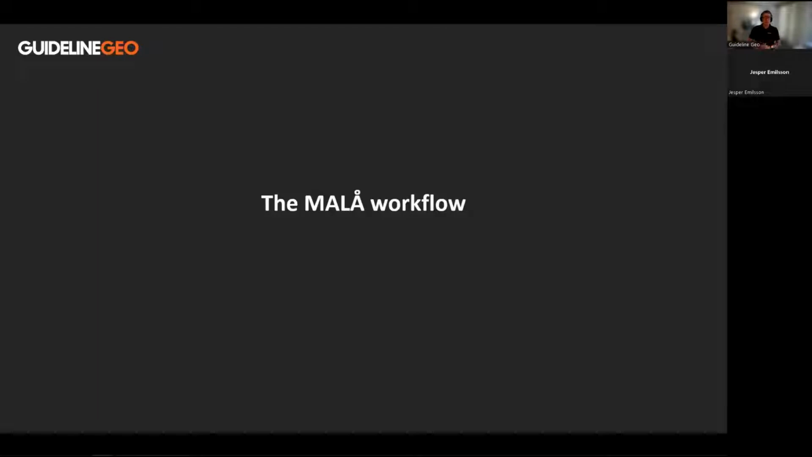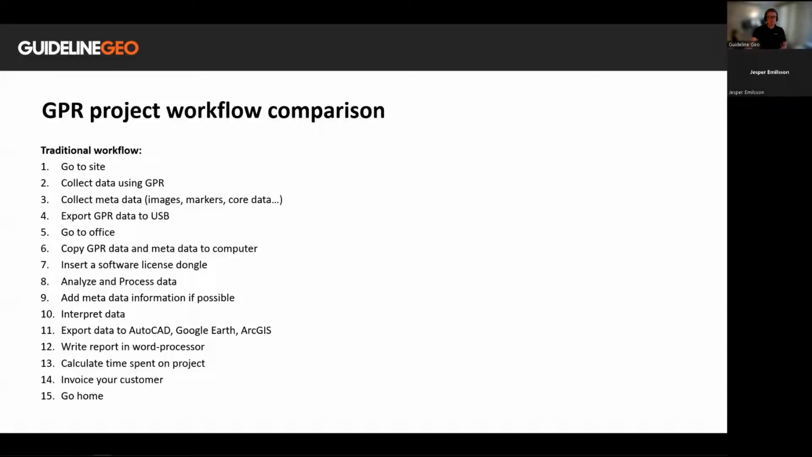Okay, let me start this webinar by talking a bit about the MALÅ Workflow. When you're surveying with a ground penetrating radar system, you inevitably need to go on site to collect some data, and that can take different amounts of time depending on the equipment that you have available and the workflow that you're working with. A pretty traditional workflow could look something like this. You would go to the site, collect data using your ground penetrating radar system. You would then most likely collect some kind of metadata.